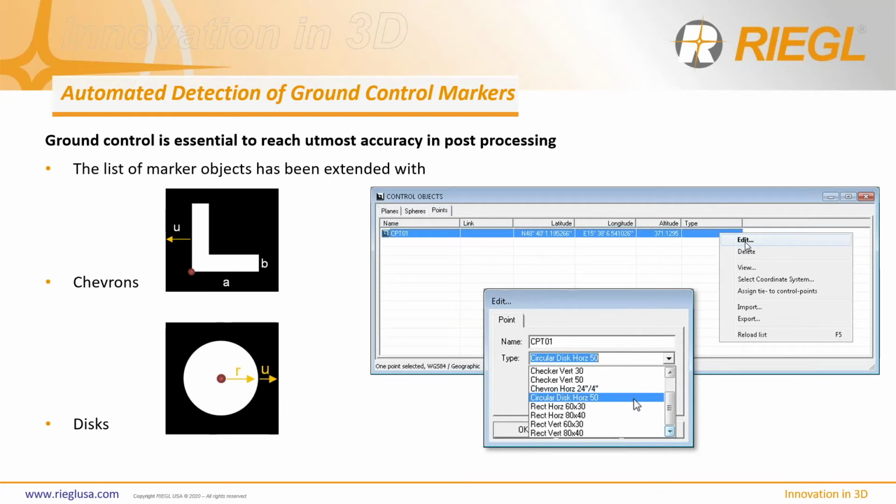So you can place those on the ground, and you just want to keep in mind that the faster you drive, the larger the targets need to grow, right? So if you're driving at 90 miles per hour down the highway, you better have some pretty large chevrons or discs or checkerboards in order for the scanner to pick that up. Just saying. Not endorsing high-speed mobile mapping beyond the speed limit, just to be clear.